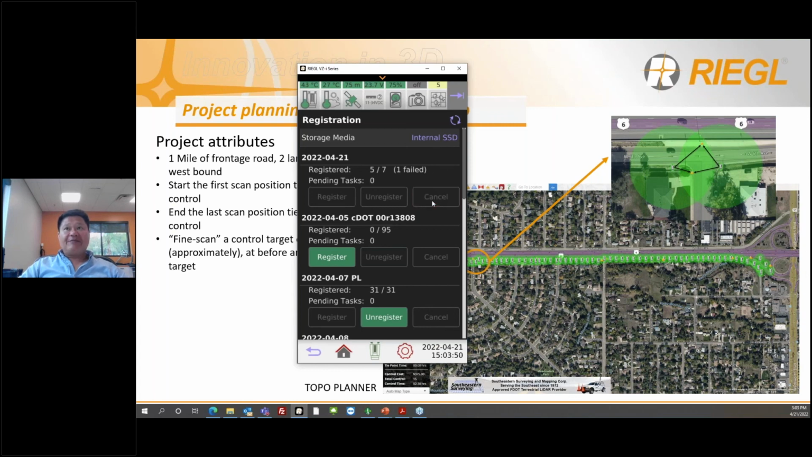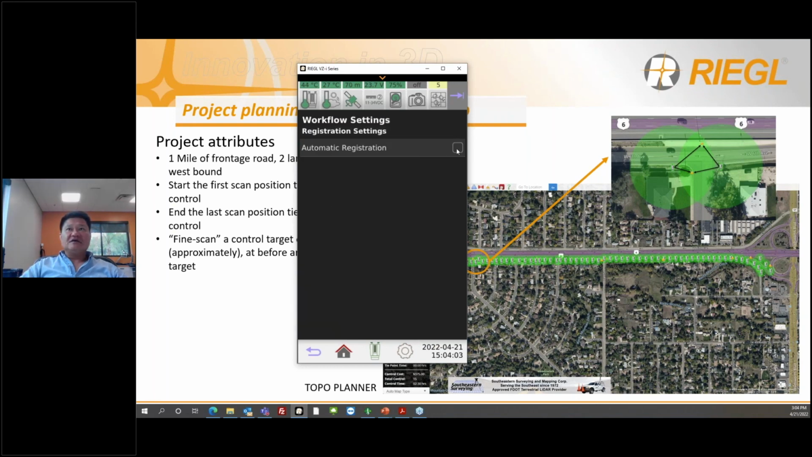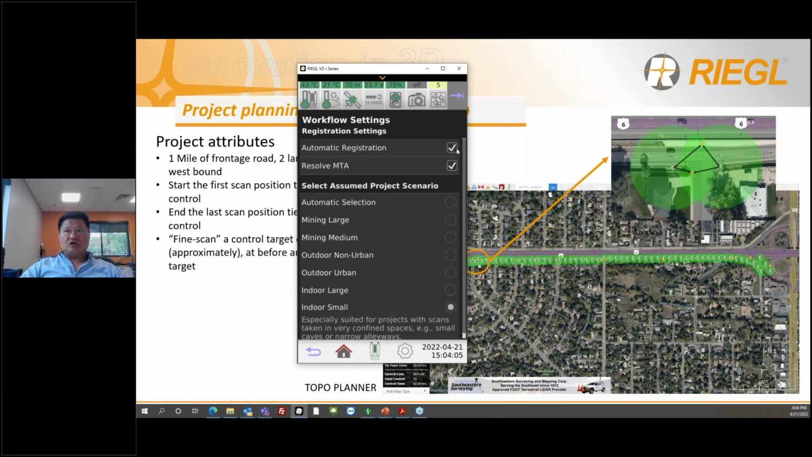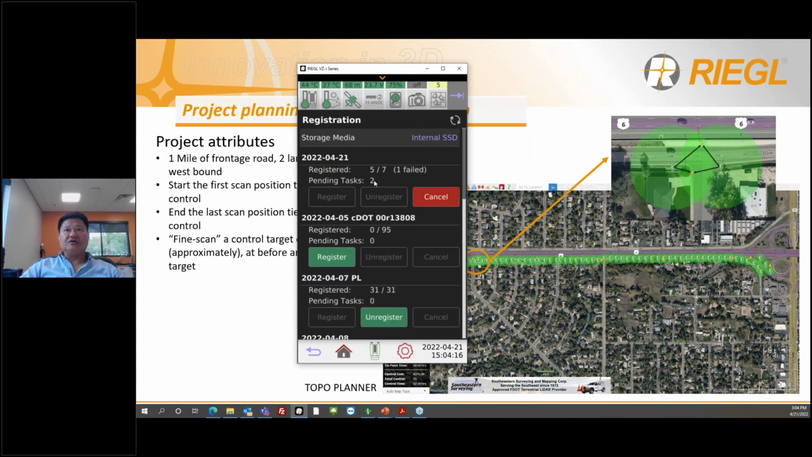But then you can stop the registration and do this refresh. You can then go directly to your workflow settings, go to your registration settings, do this, and then check the scene you want to do it on, uncheck, and then go to your registration icon, and just continue the registration by hitting register.